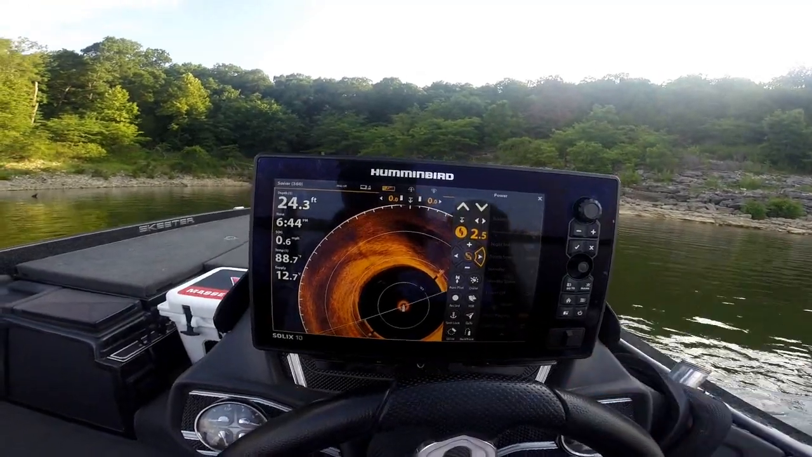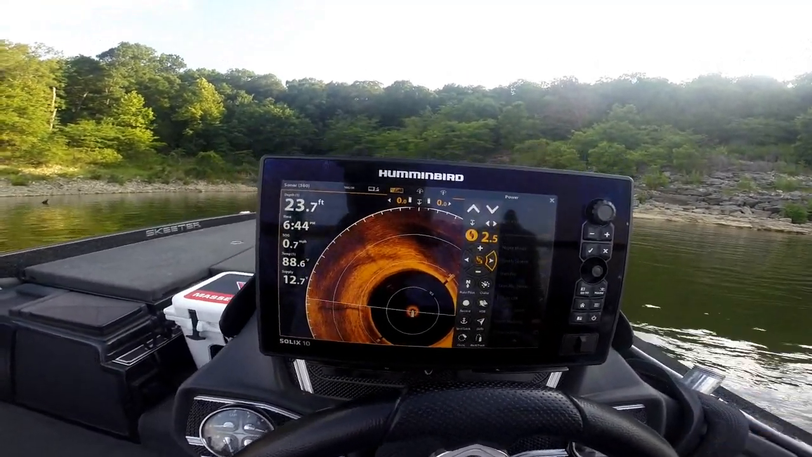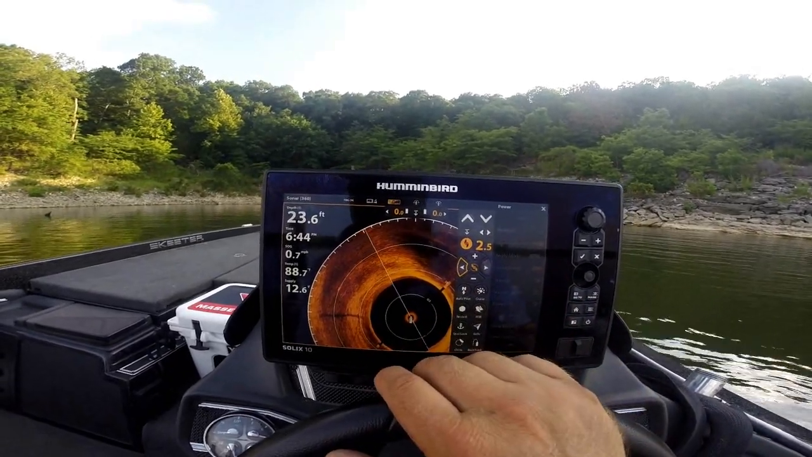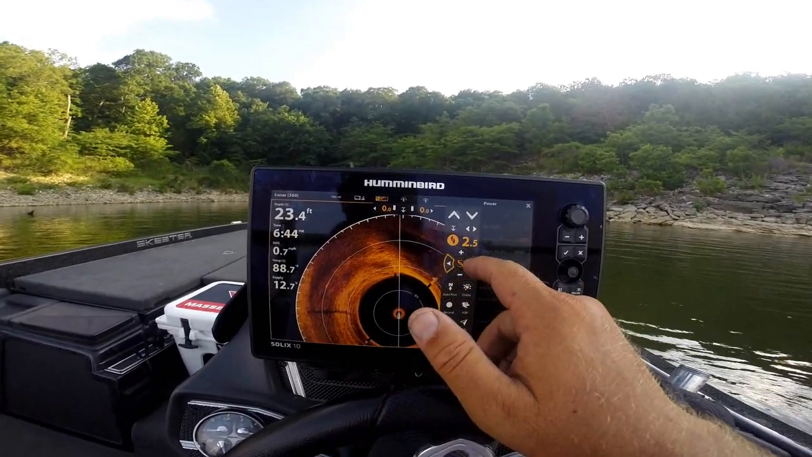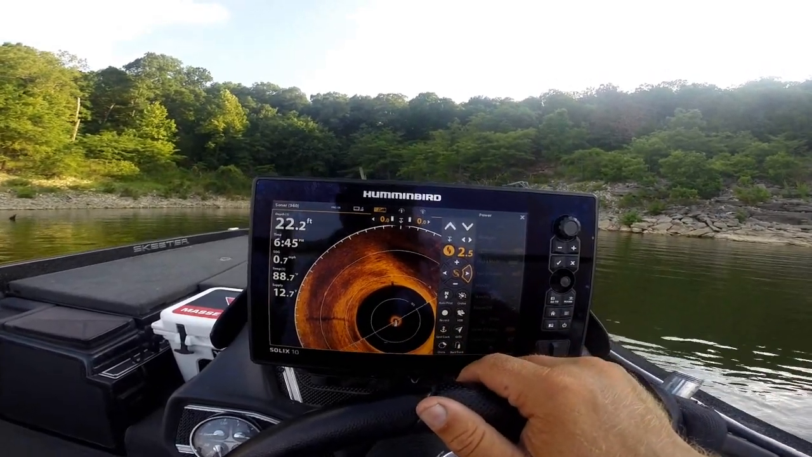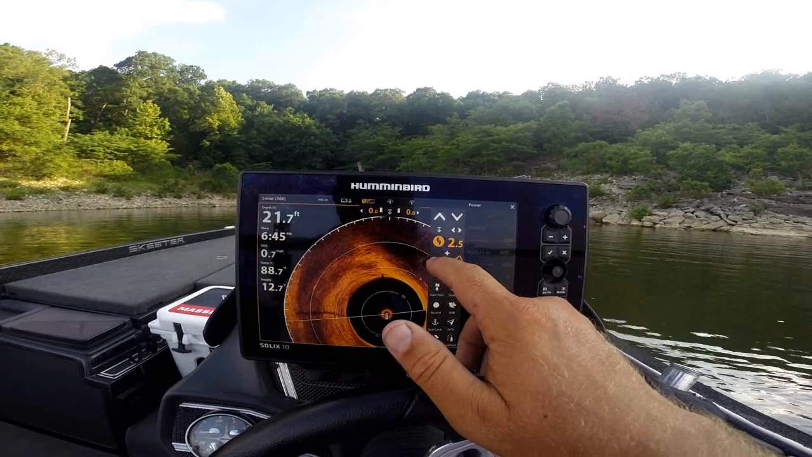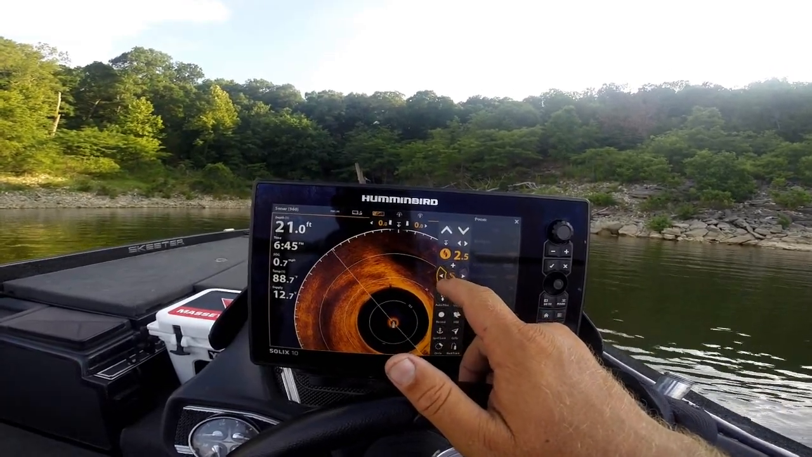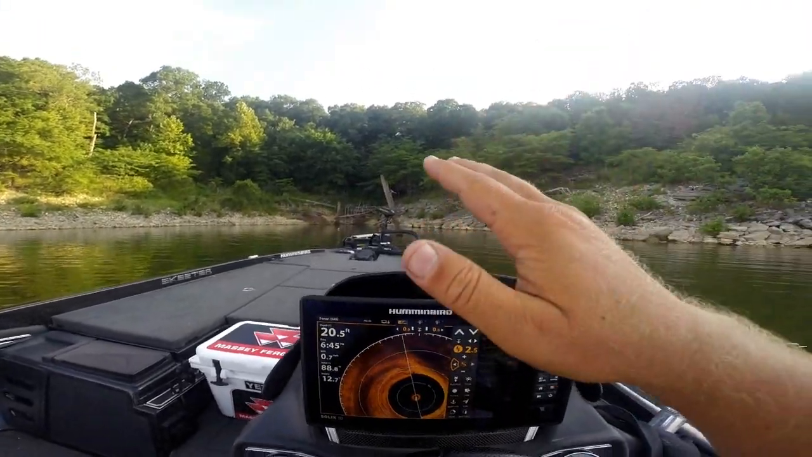Now, one of the greatest tools in the fishing industry for me is the 360 imaging sonar. It's like my eyes underneath the water. It doesn't matter how deep it is. You can look around and see fish. You can see structure, detail, and everything. We're going to pull back in here in the bay and show you some cool stuff here. We got a couple trees.